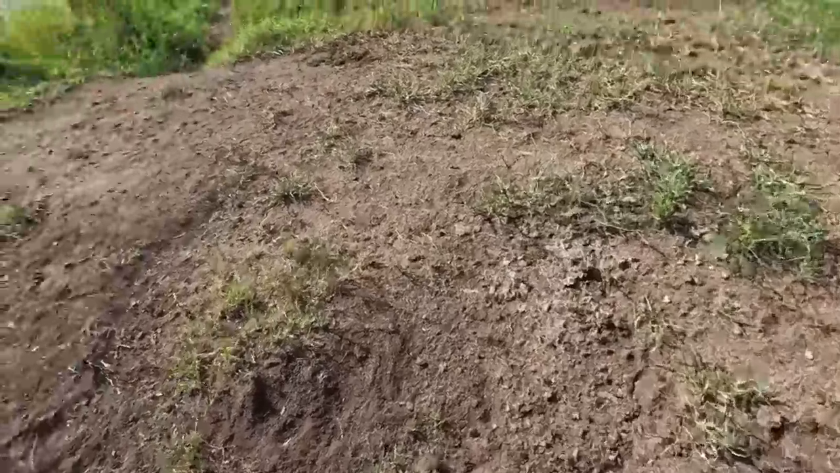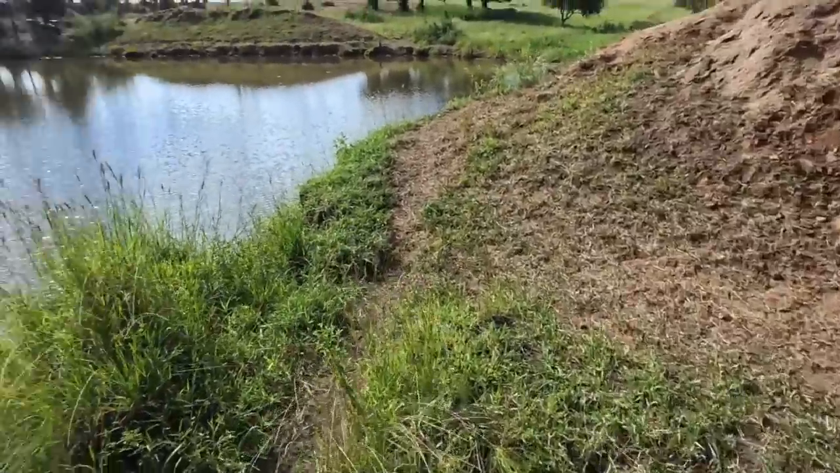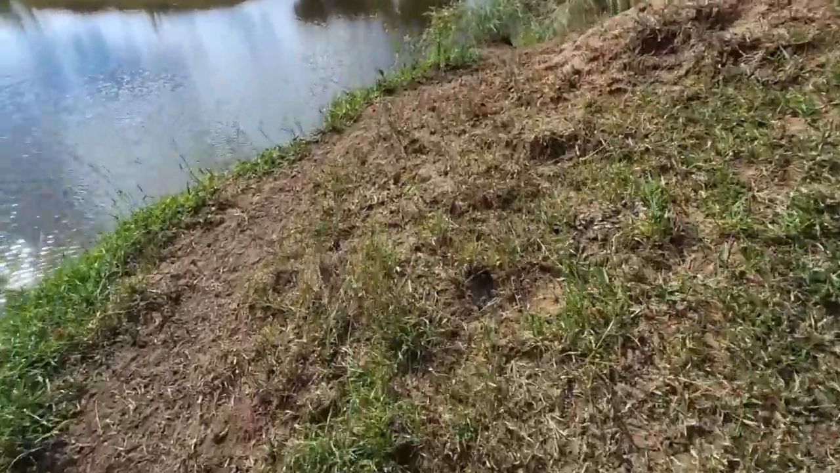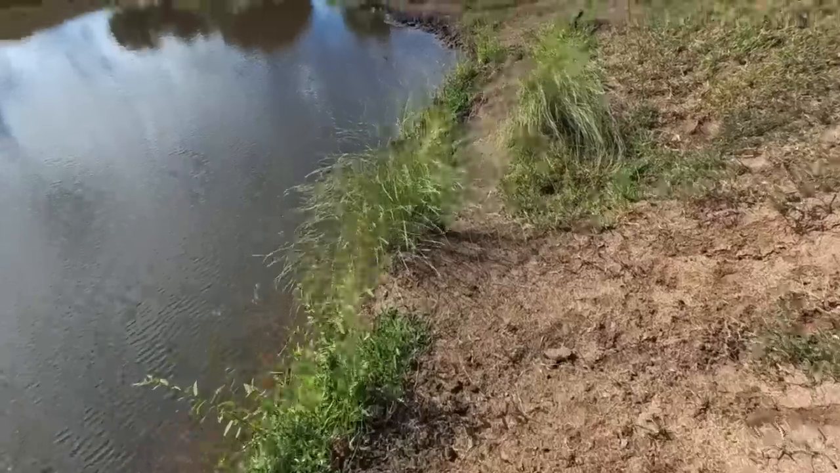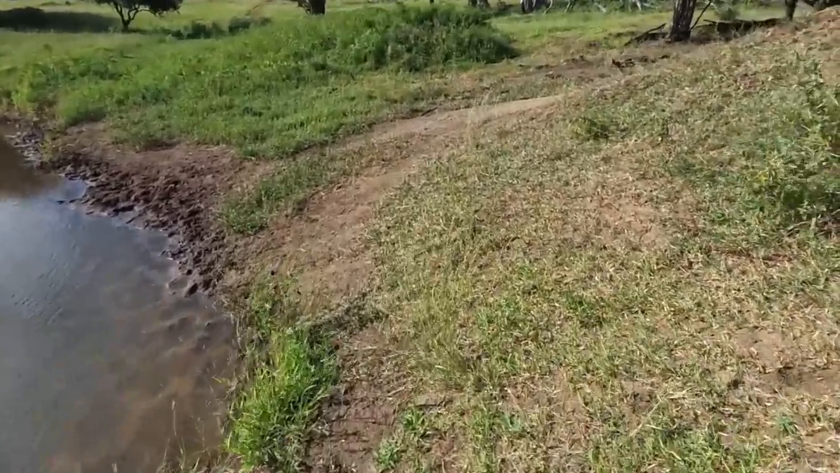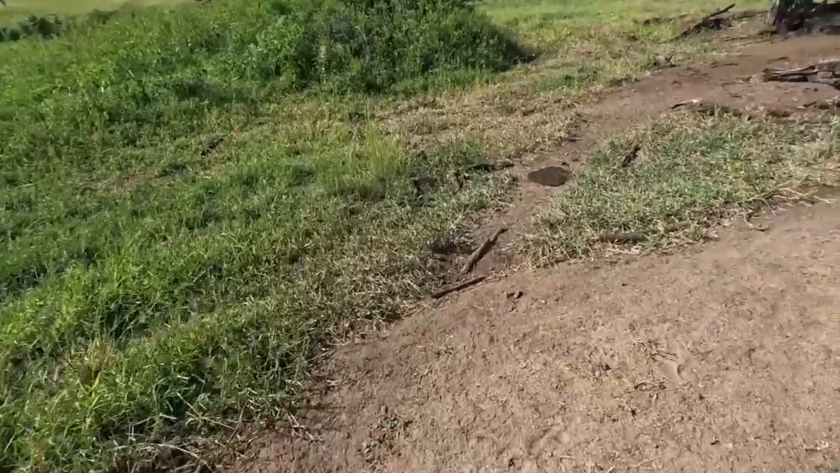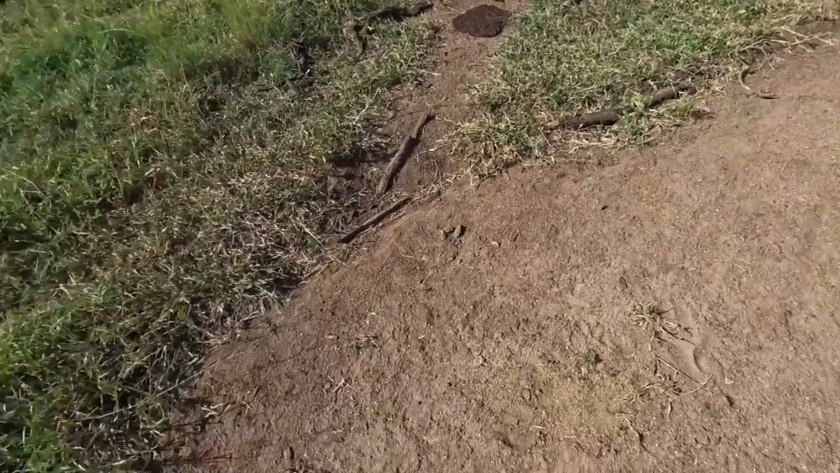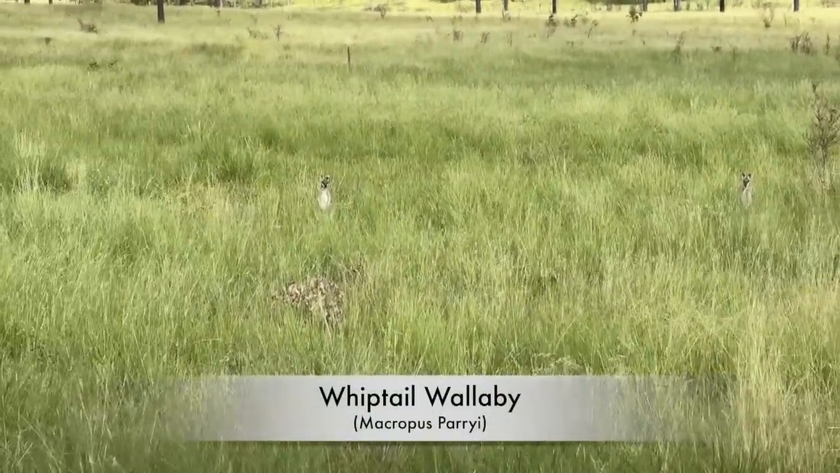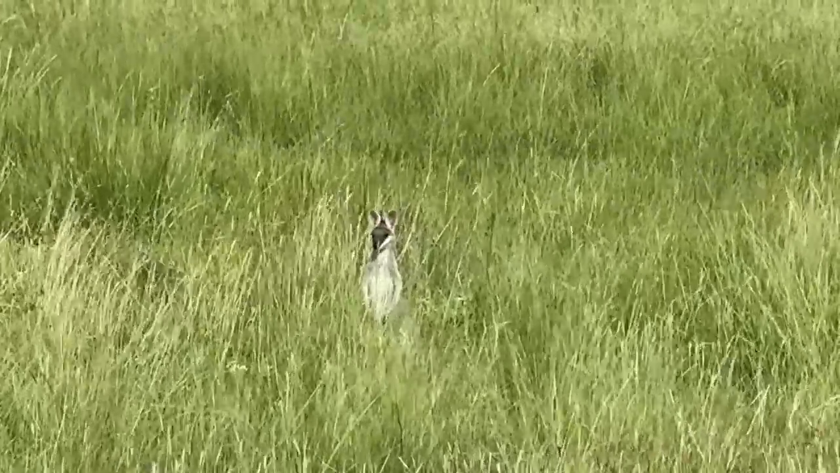It'd be a good little spot for the dogs to hang out. Got nice shade here right near the water. The scrub, gullies, everything's not far away. If they need to disappear into that, they can. But it's just hard to trap because all these little meat packs up here, they like to wreck the traps. Some little whiptail wallabies. Beautiful little fellas. They got that stripe down their face.